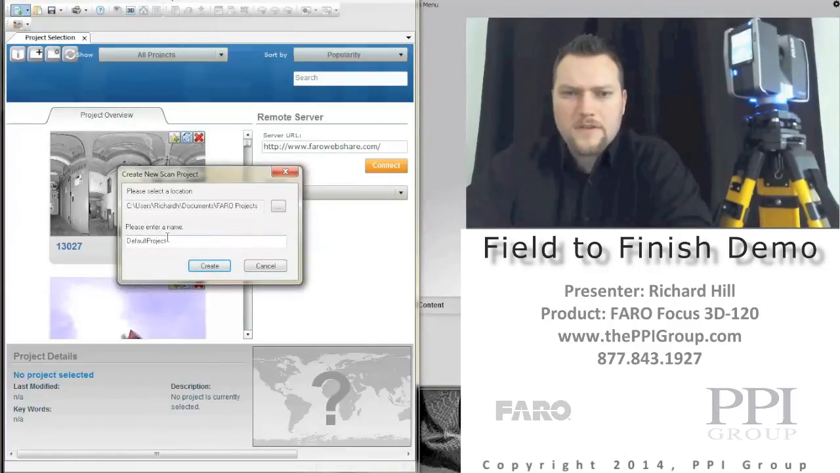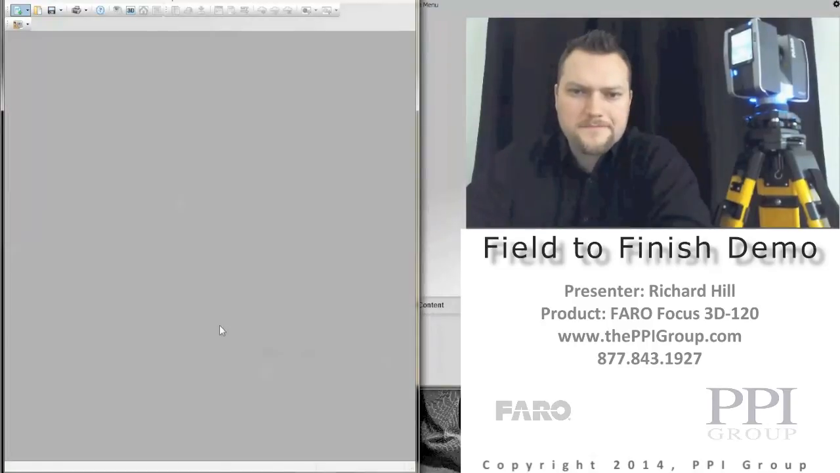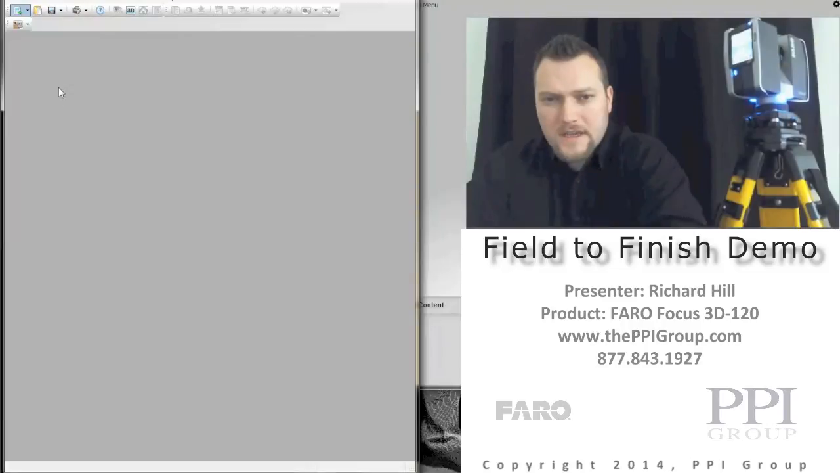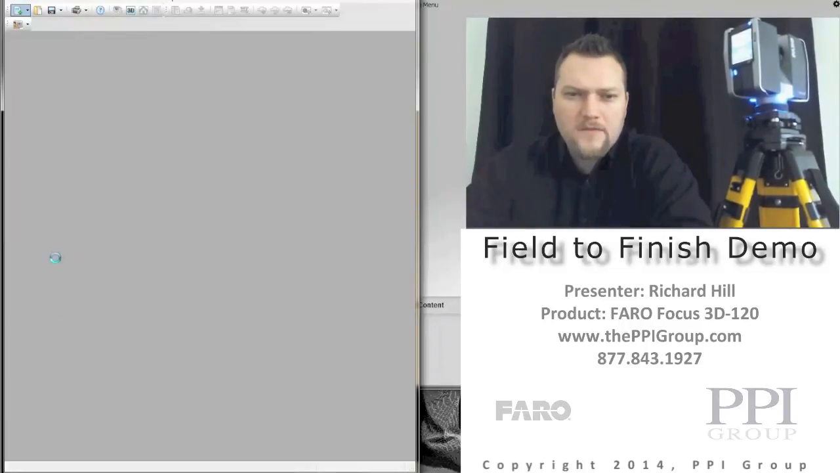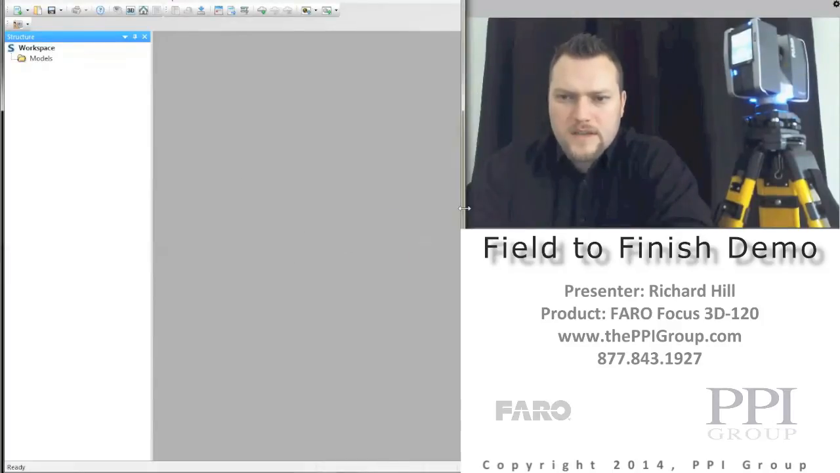So I'll go File, New, or just hit the new project button, and we'll call it Demo 1, just like we did on the scanner. Hit Create. Once it's created, we're going to see a couple different windows. We have our File Explorer for our scans on the left-hand side, and then our main window to actually view data. So we'll give that a few seconds to create the project.